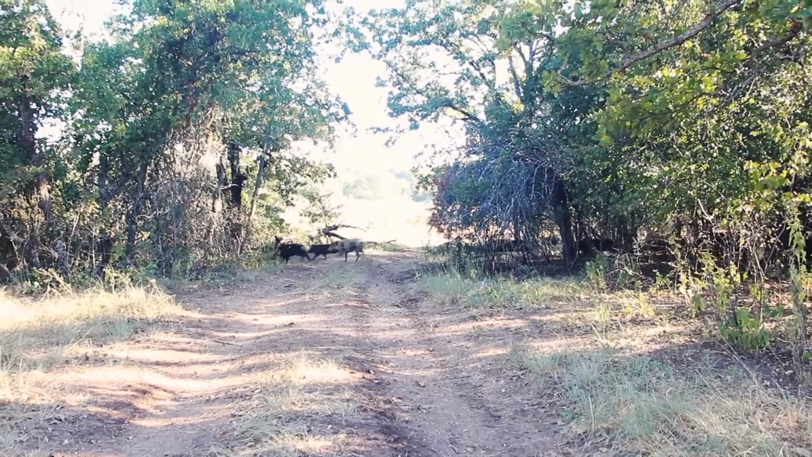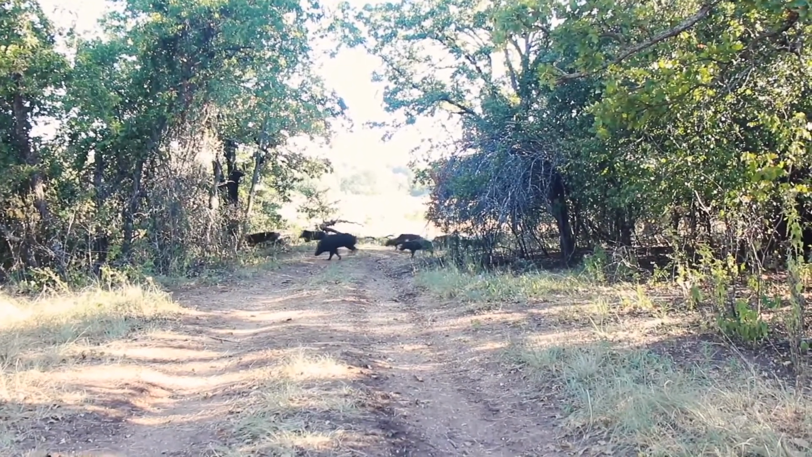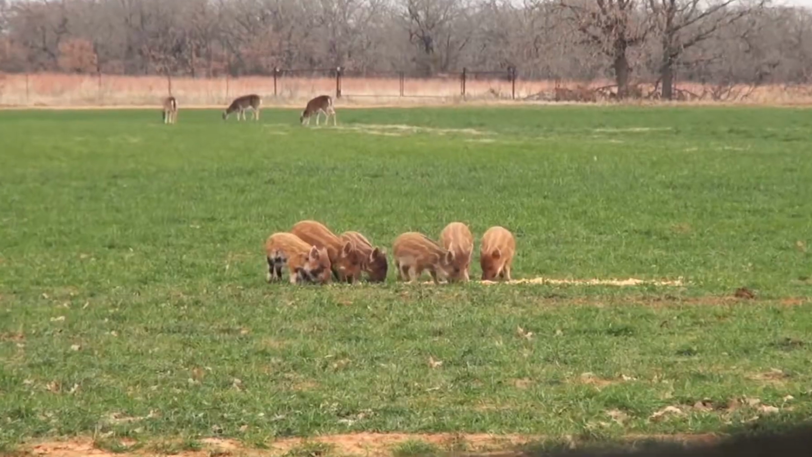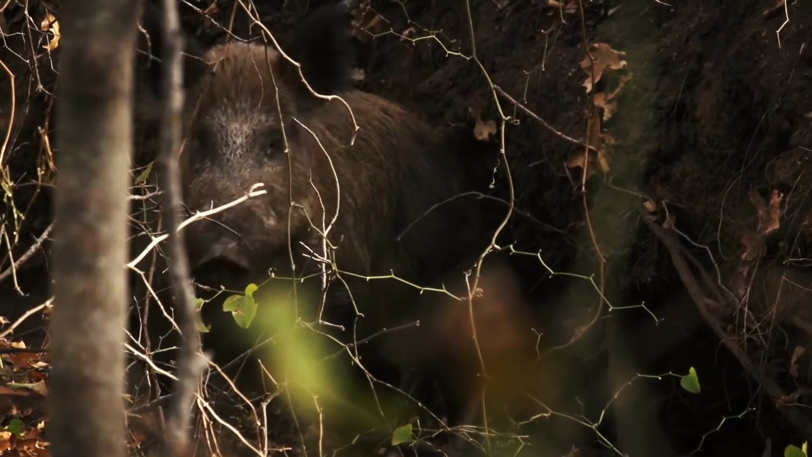Secondly, pigs are so productive. A young gilt, when she's 8 months old, she reaches a point where she can start having her first litter. They can have 2 litters a year. A pig litter is anywhere from 6 to 10 animals, 10 piglets in a litter. So you can run the numbers there and see where populations can take off if they're left unchecked.